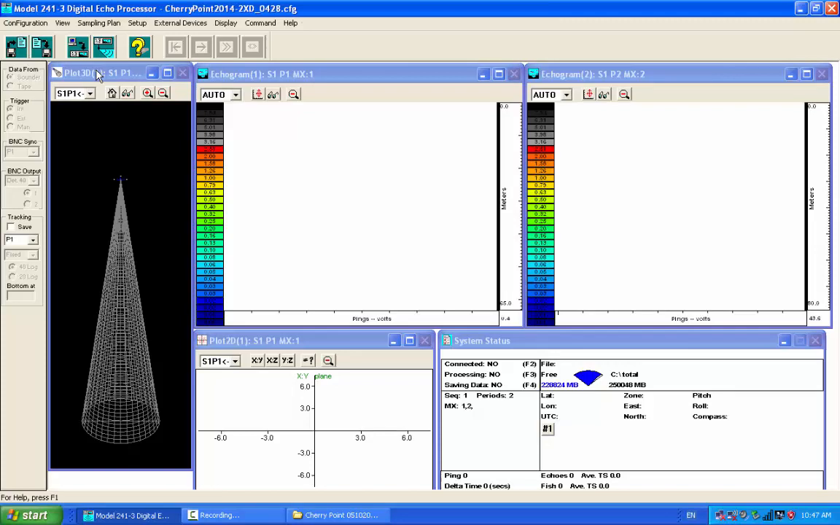Once you're actually collecting data, we'll go through some of the setup parameters, most of which, once you get it set up for your survey or survey series, if it's repeating, you're not going to change. But if you do want to change parameters for whatever reason, you do need to stop data collection, with the exception that you can shift between bottom tracking or range tracking modes on the fly over on the left here.